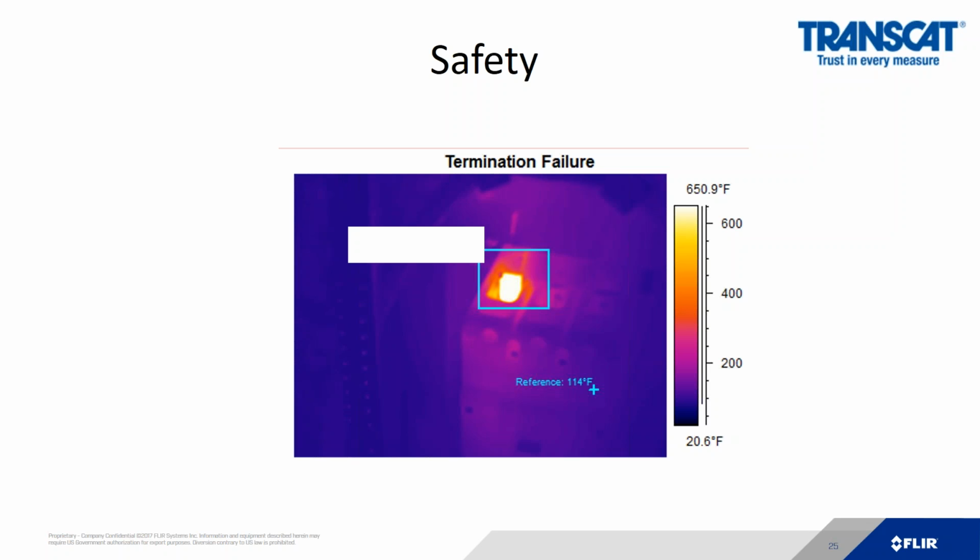before you do that. So in this example, I show a termination failure that the previous picture of the operator would not have known if he did not have an affordable camera. If he moved that wire to get the clamp meter around it, he may cause the connection to have an arc flash because it is very close to melting down. I've blocked out the temperature because this target is very close to the melt temperature of aluminum.